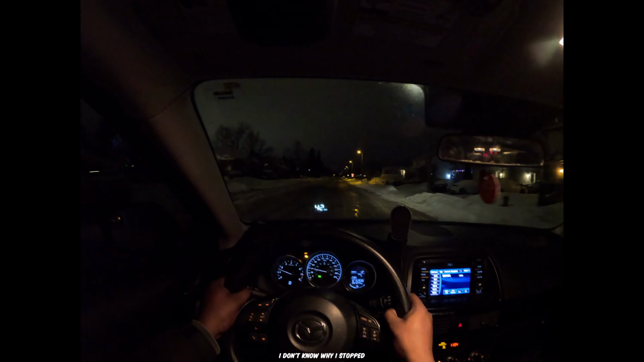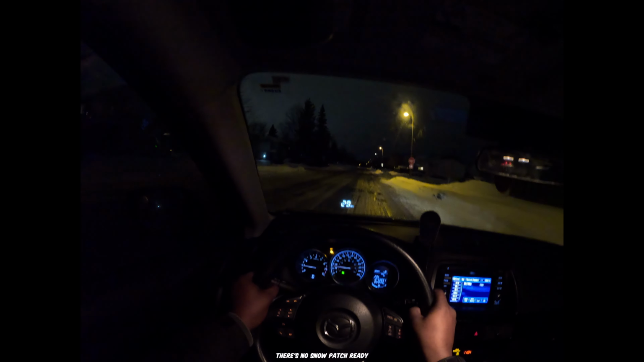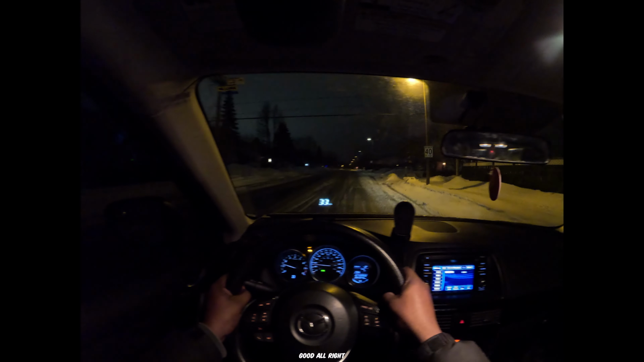It stopped snowing. It said it was still going to snow for the next 2 hours. I don't know why it stopped. We're going to stop here. Anyone behind me? No. There's no snow patch. Ready? It's not bad for a 10-year-old car. For a 10-year-old car, the brake is actually quite good, and we've not changed the brake in a while. We're actually planning on changing the brake, so it's really good.